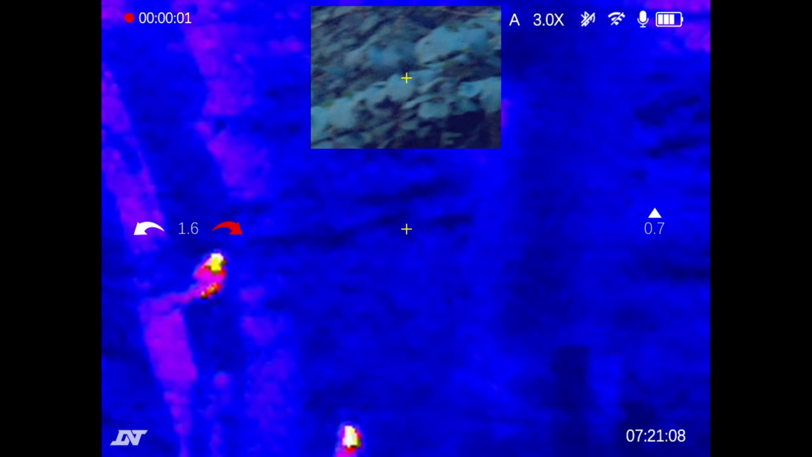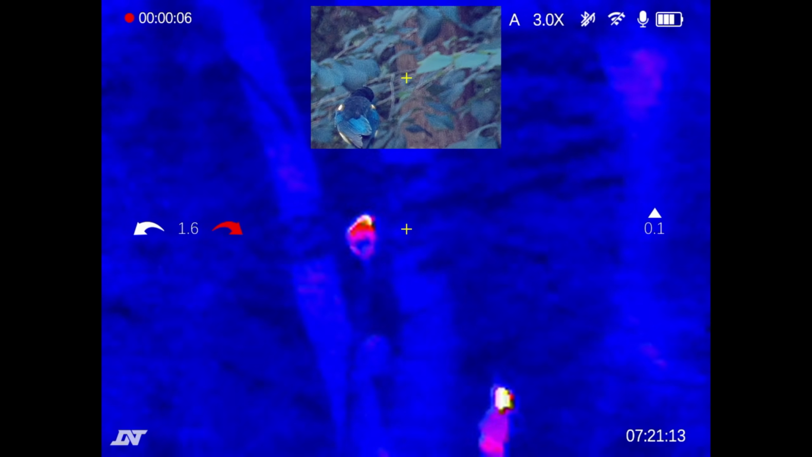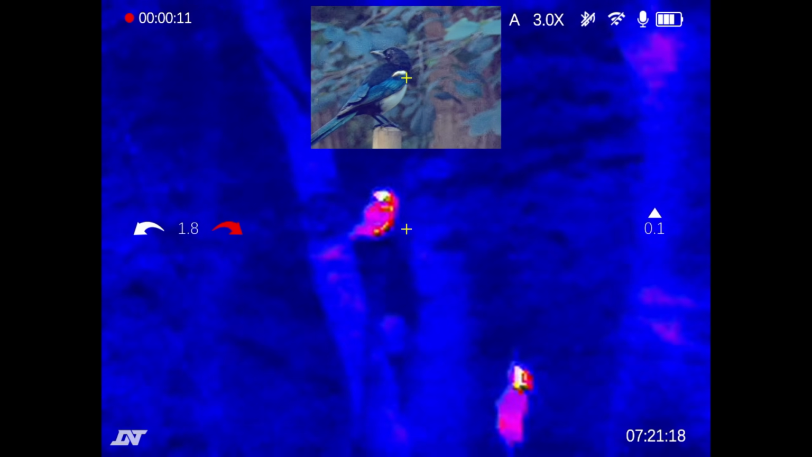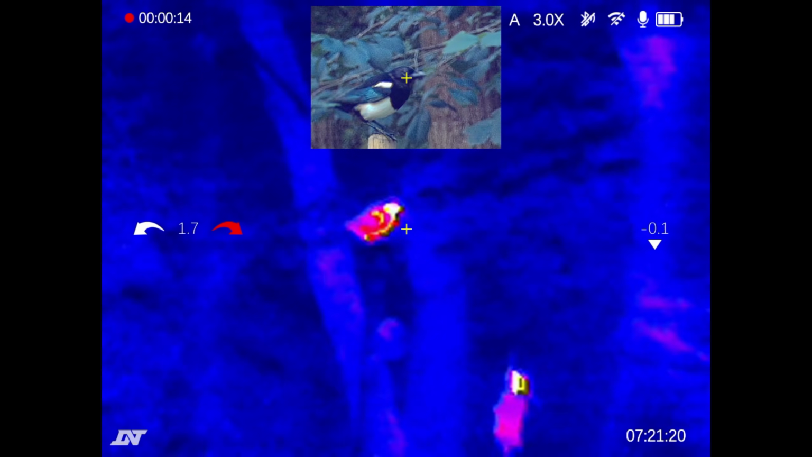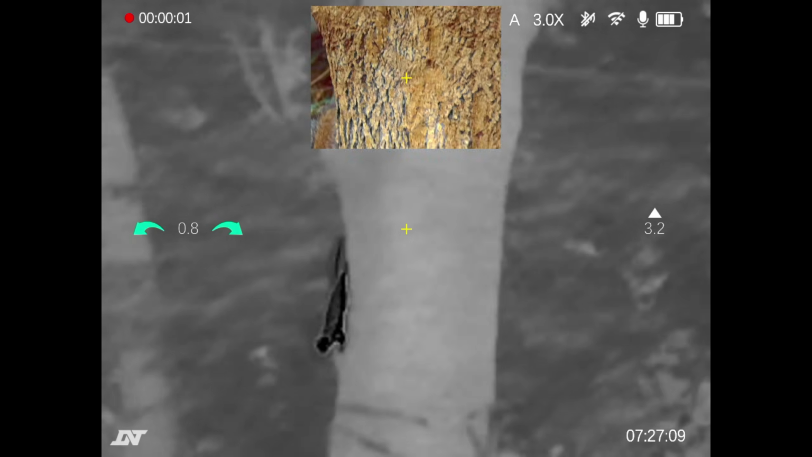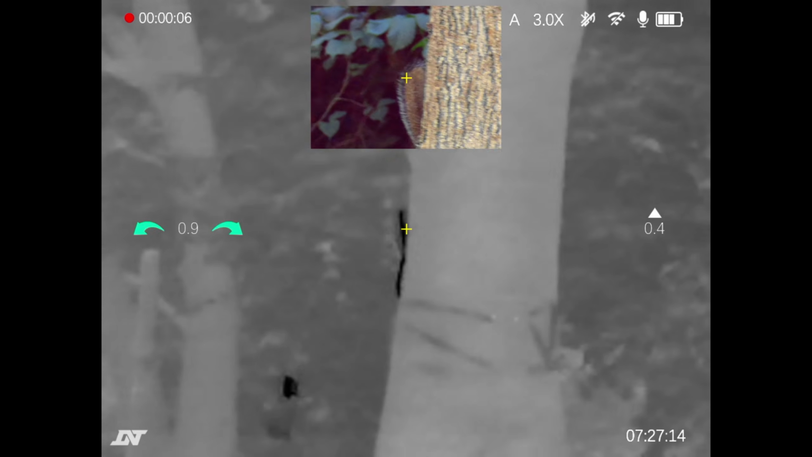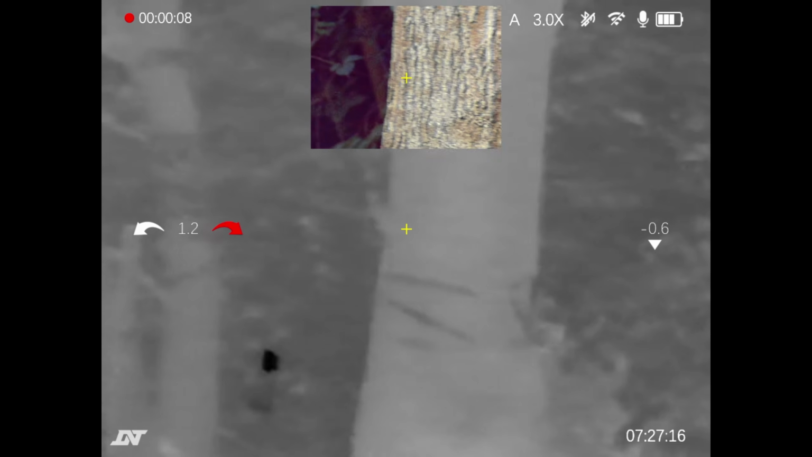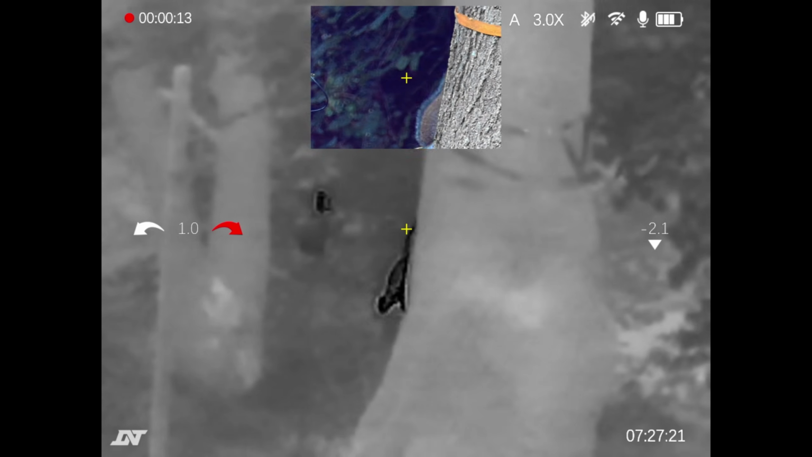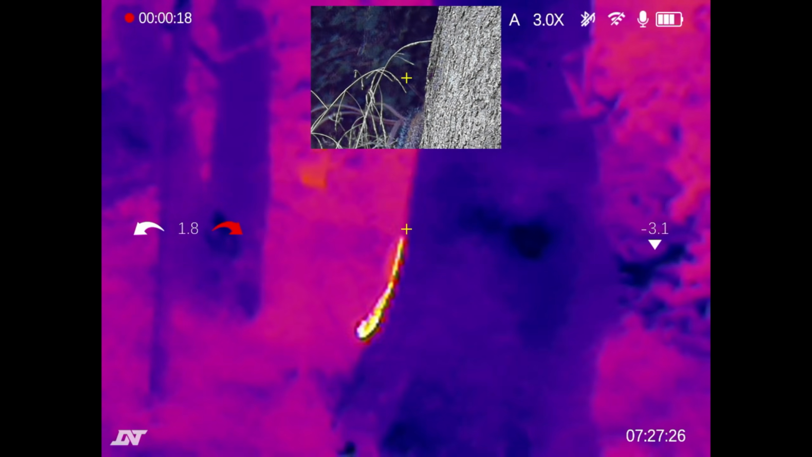Now the DNT Thermnight has 2 different scopes. The bottom scope is the thermal, and the top scope is the day or night vision. The bottom thermal scope has 4 colour palettes: black hot, red hot, white hot and iron hot. Another good thing with the Thermnight is the picture in picture function, which you can choose to put top left, top centre or top right, and you can also choose either day, night or any of the thermal palettes.